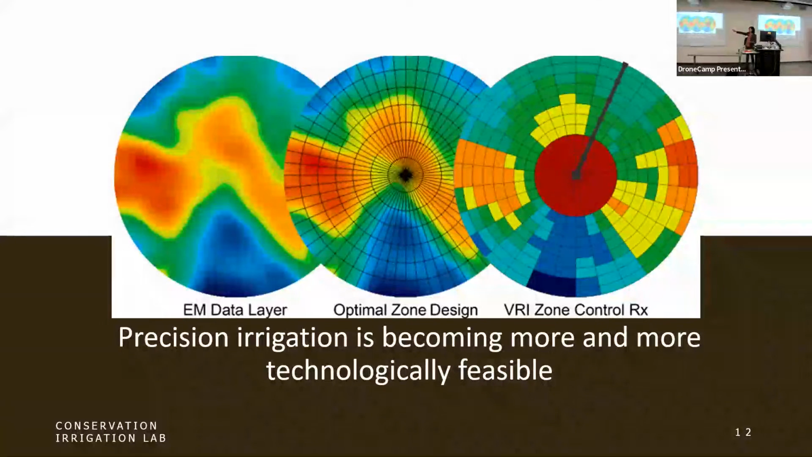It's feasible for folks on the screen who are working in areas where there are these center pivot systems, where there is this zone-based control. Most of the irrigation in California is happening with blocks, right? So how small could a block get is what we're limited by. But now there's more and more tools like these variable frequency drivers, things that are making it more accessible and more of a reality that we can control water at smaller and smaller spatial scales.